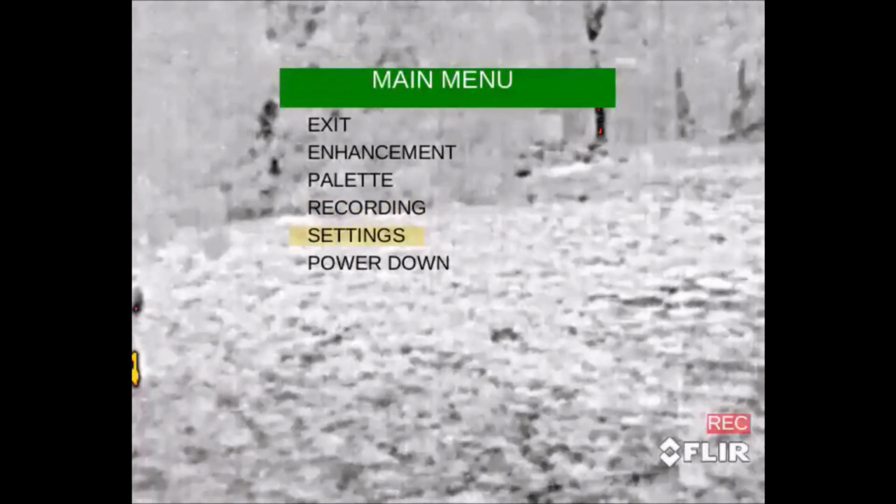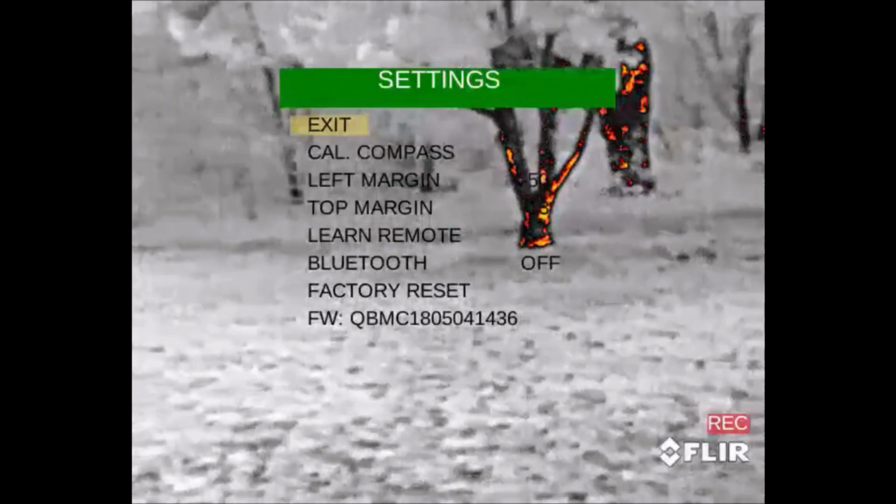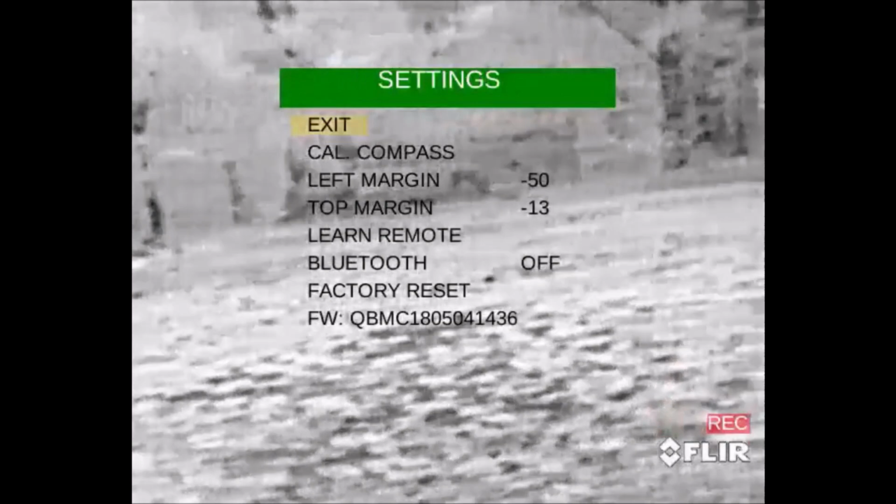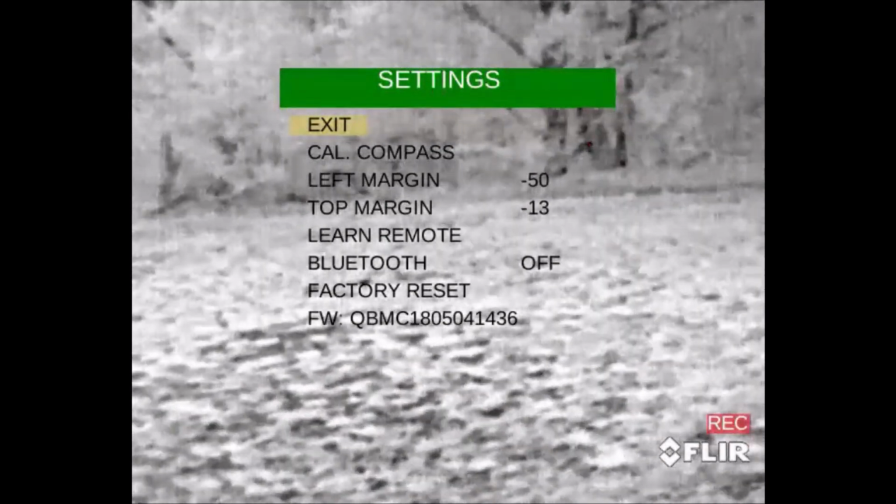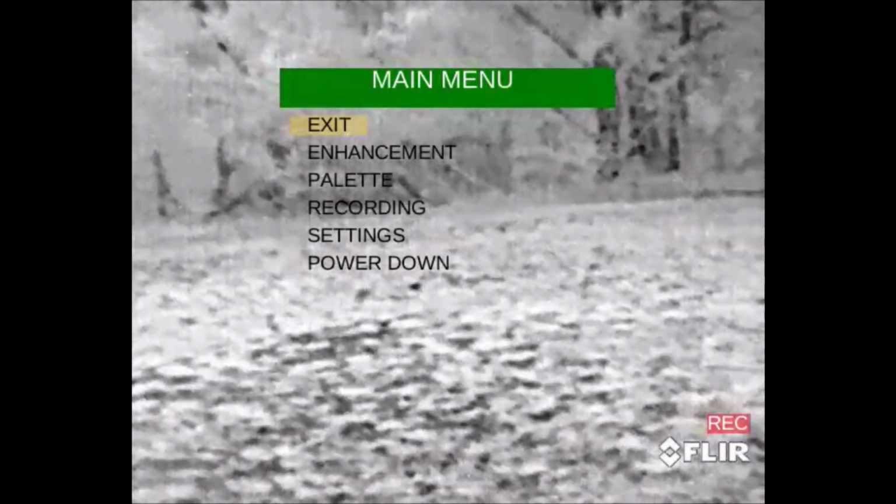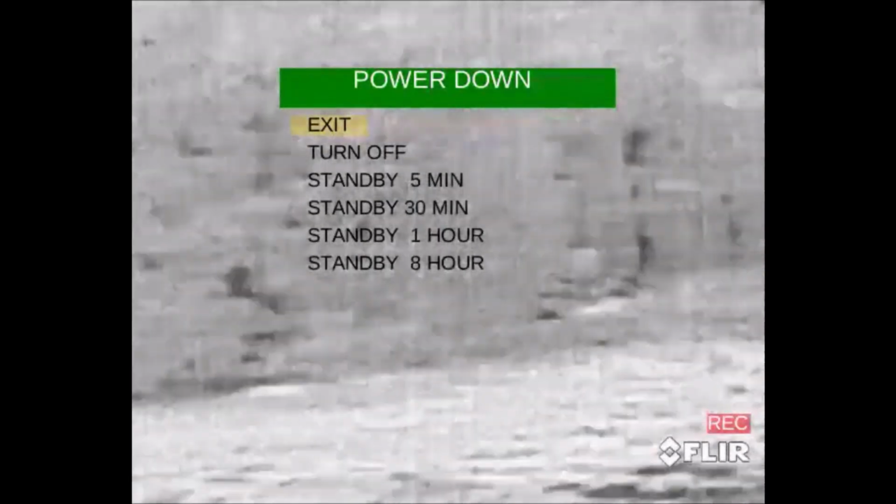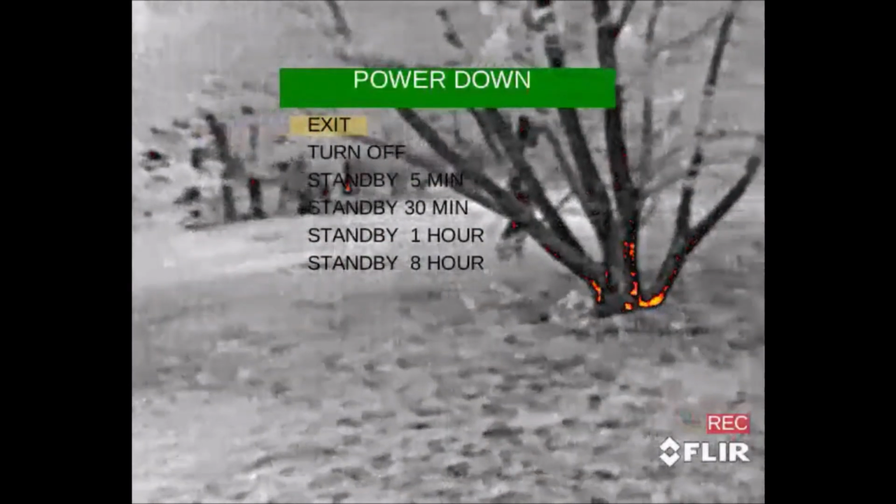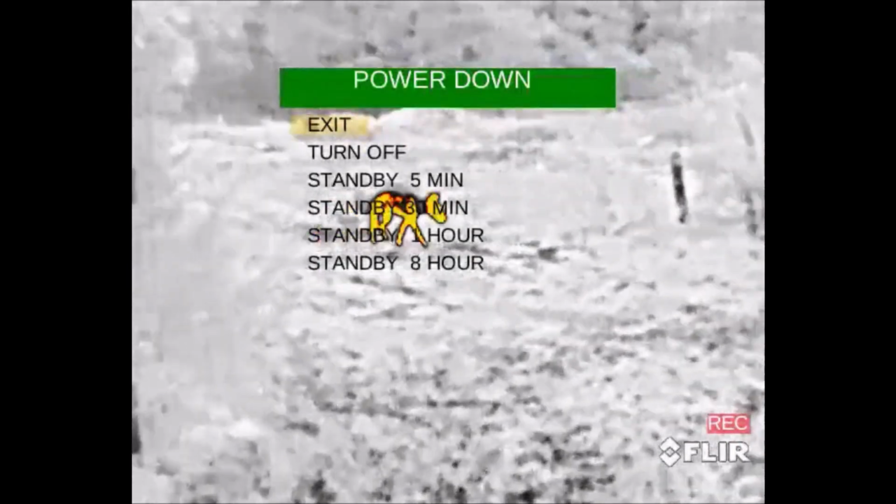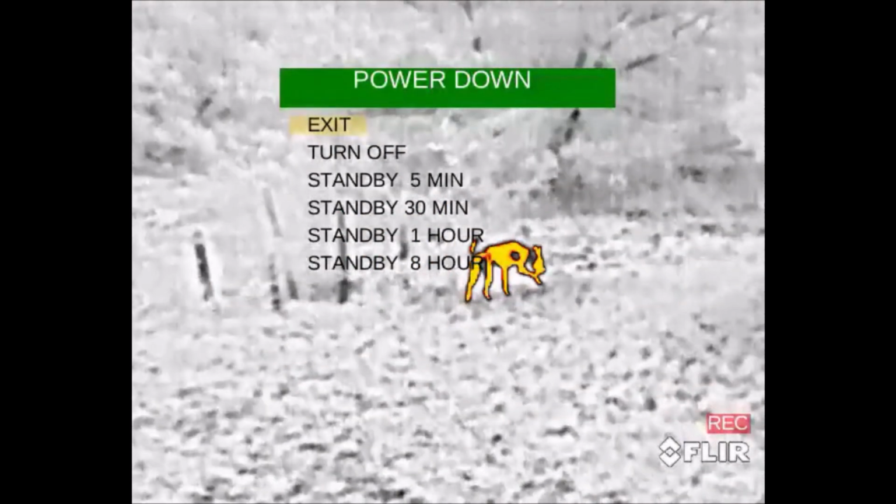Recording is recording, and settings is where you can do all the various calibrations and fancy business. You can see I've moved the margin over a lot in order to be able to see through it. The Bluetooth is not something that is up and running yet, because I talked again to the guys at FLIR about it, and they said you're kind of out of luck. When you go to power down, there's the little standby business that it pops up for you. They said they intend to release that later. That's not something that they have out yet, but they're working on it, and soon they'll have it for us. So hopefully when it comes, that'll be really nice, because right now when you power it down, it stays off.